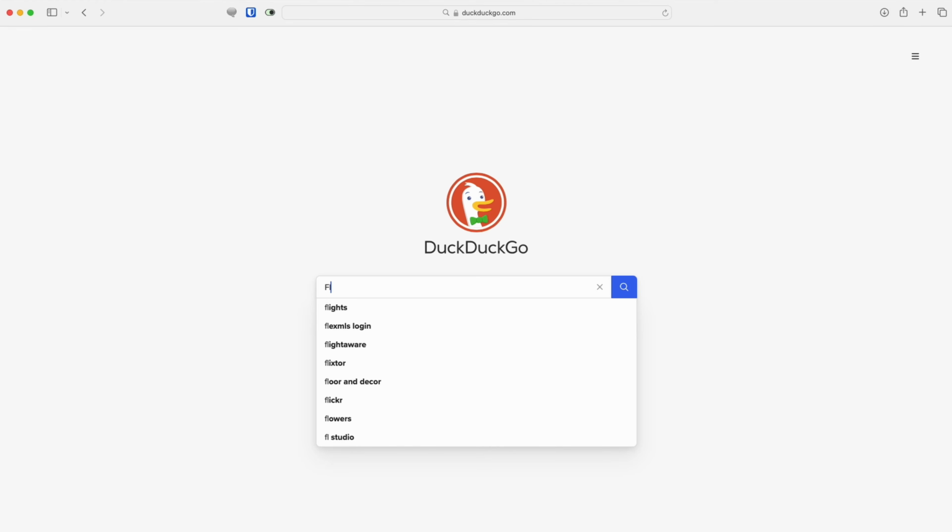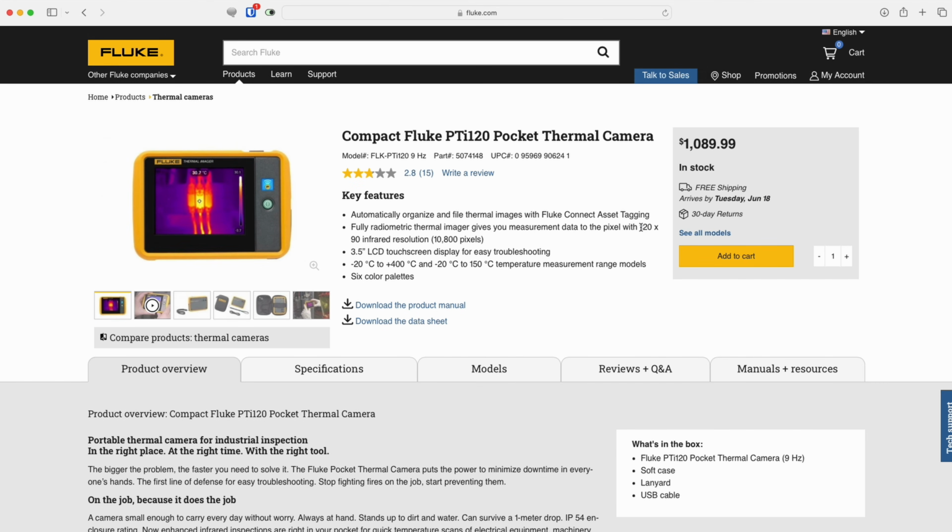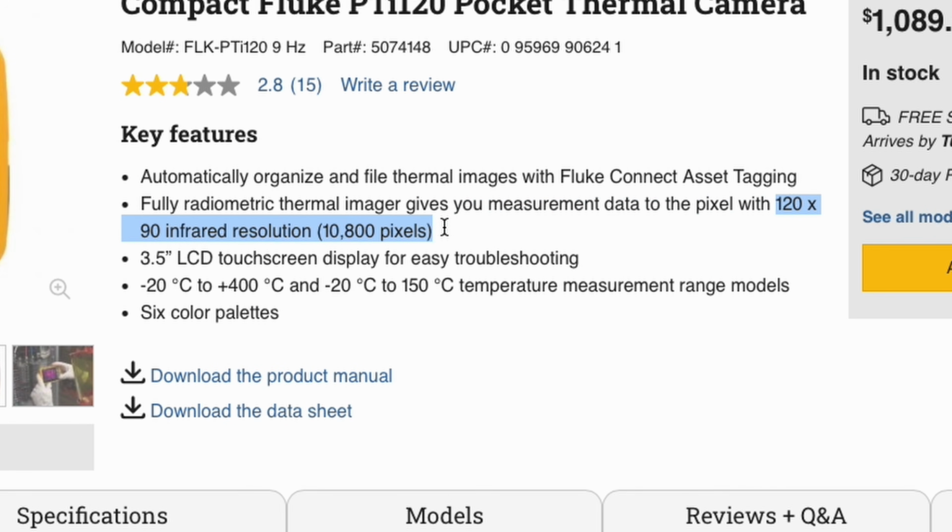Now, before I close this out and give you my final thoughts, I wanted to acknowledge the elephant in the room. Fluke is another respected member of the thermal camera manufacturers. I did look at Fluke to see if I should try buying their camera in this category. It's the Fluke PTI 120. But the thing is, you have to buy that at over $1,000, and all of these are like $600 or less. And the resolution is worse than the FLIR,